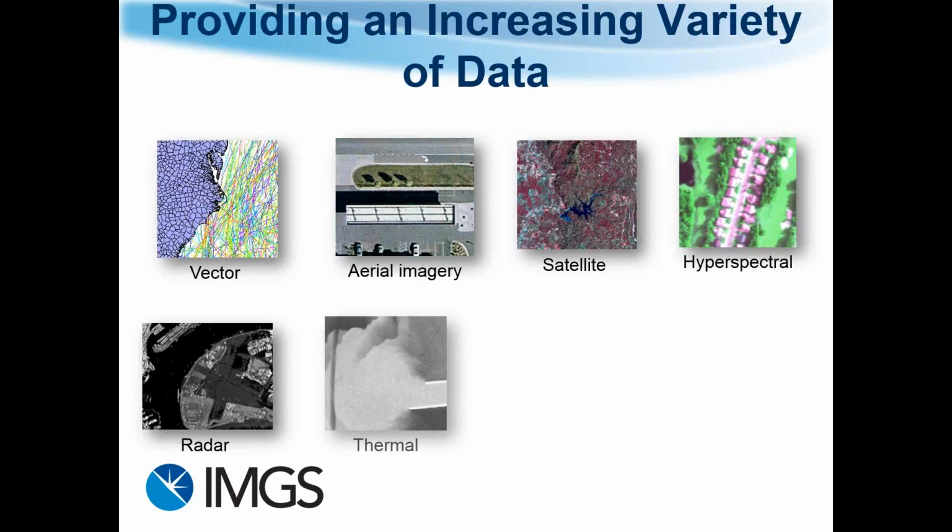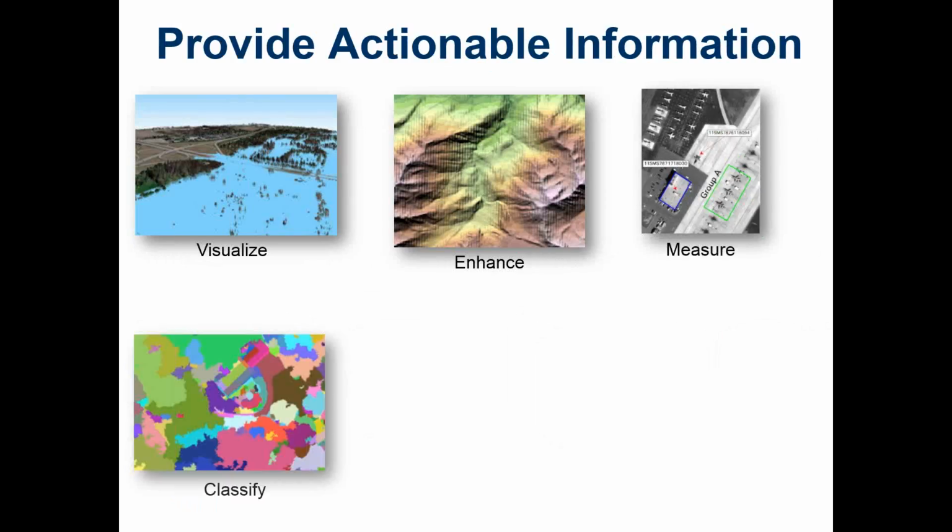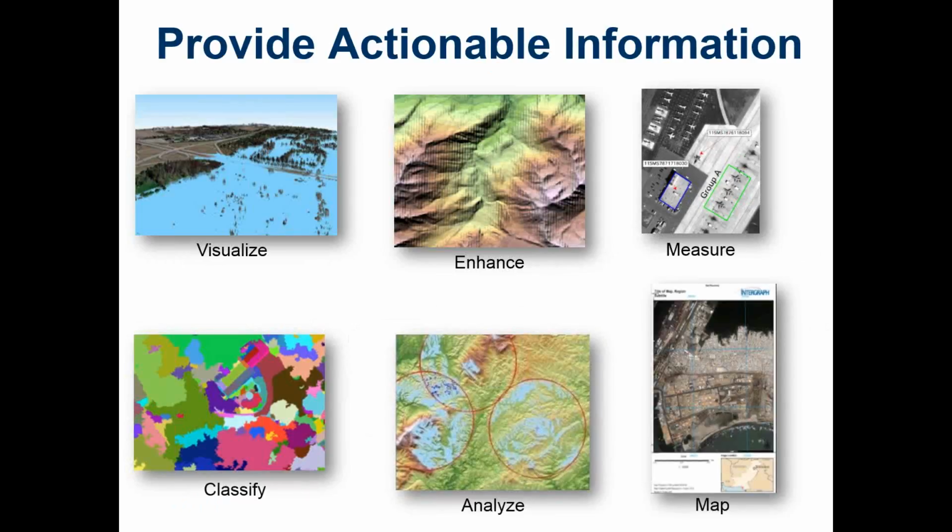And with Imagine, there's an increasing variety of data that Imagine can use. You've got vector data, aerial imagery, satellite, thermal, radar, and of course point cloud that we want to talk about today. With that data, you can then create actionable information. You can visualize it, enhance it, measure it, classify it, and analyze it, and then create end product maps. And again, Glenn will be showing that later on.